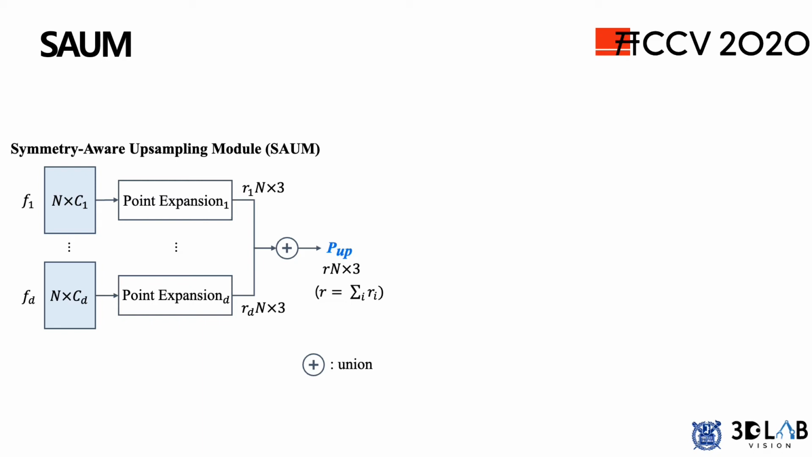Specifically, SAUM consists of the point expansion modules attached to individual layers of the feature maps. Point expansion is a special case of feature expansion proposed in PU-Net, published in CVPR 2018. The point expansion module upsamples the input feature map with a specific ratio, and the output of SAUM is the